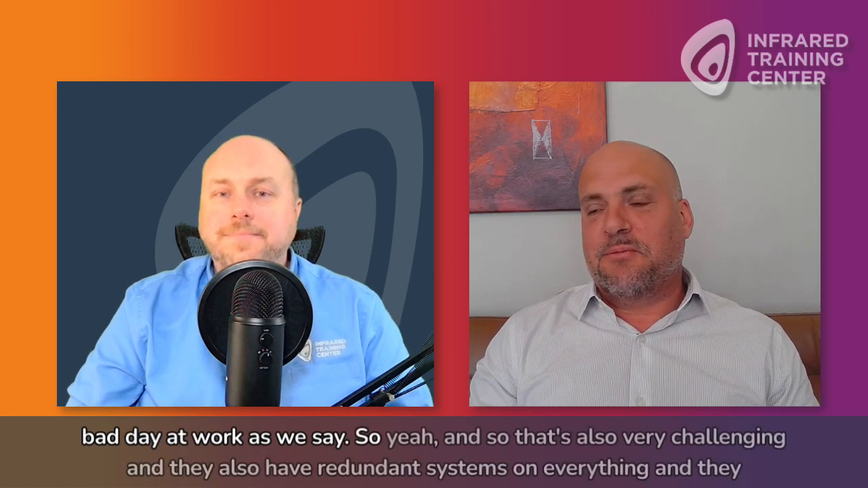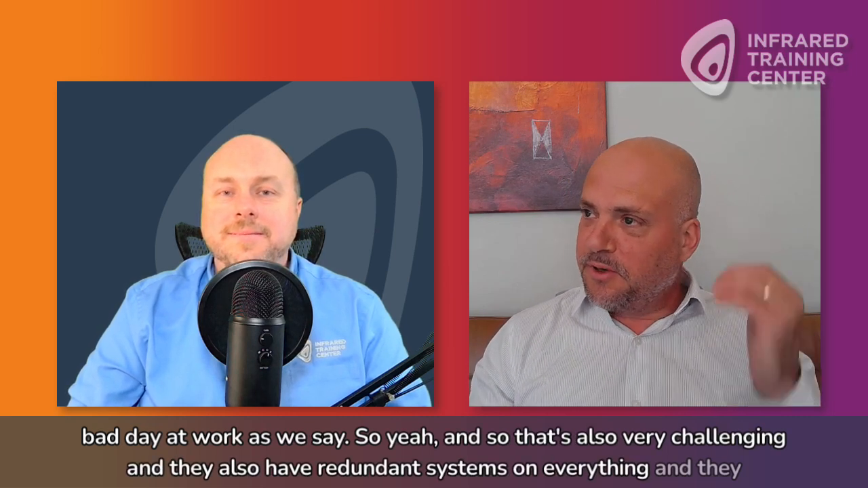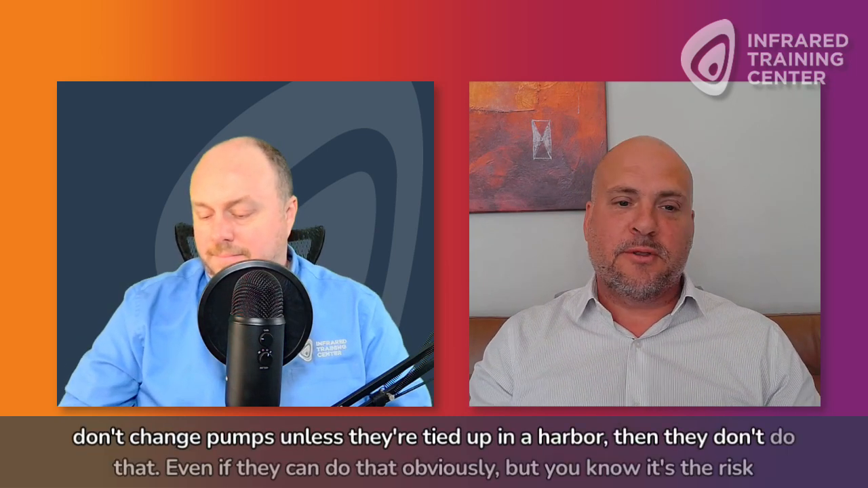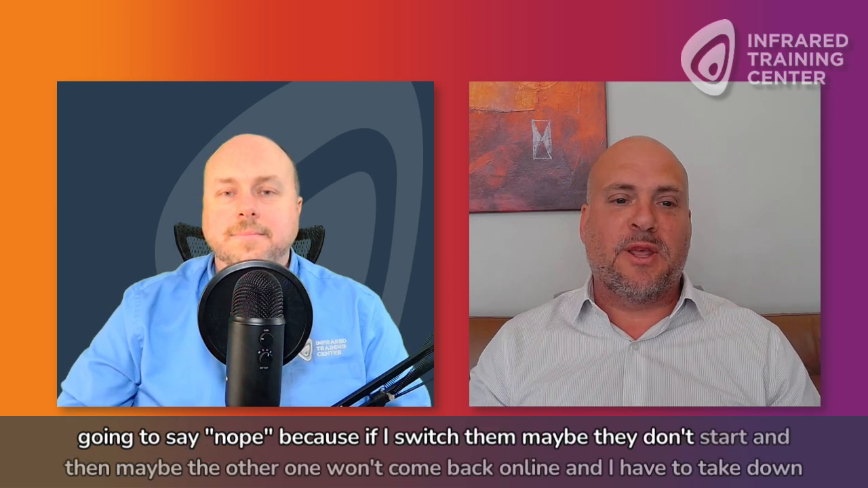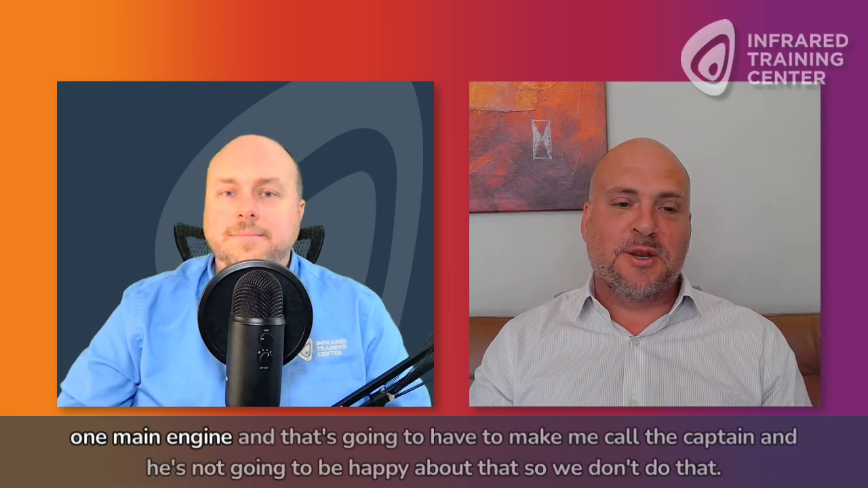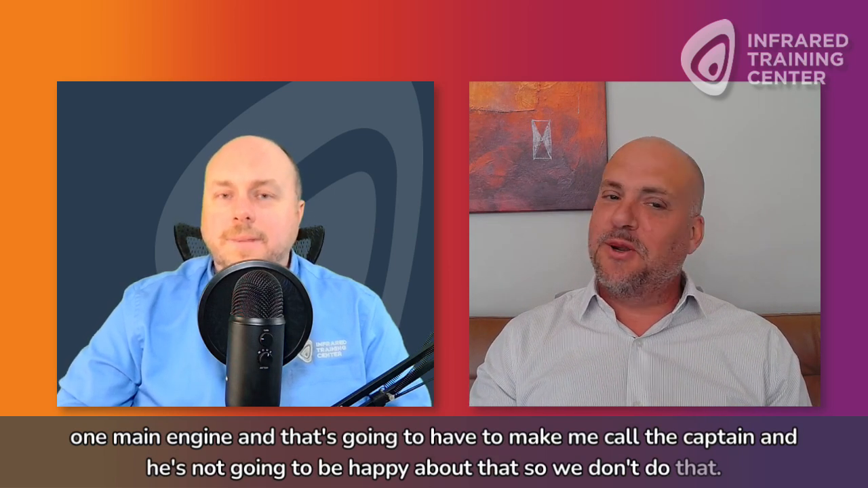So that's also very challenging, and they also have redundant systems on everything, and they don't change pumps unless they're tied up in a harbor. They don't do that, even if they can, obviously. But it's the risk management thing. If you go to the electrical engineer on board and ask him, can you switch these pumps, whatever oil pumps or anything, he's just going to say nope. Because if I switch them, maybe they don't start, and then maybe the other one won't come back online, and I have to take down one main engine, and that's going to make me call the captain. He's not going to be happy about that, so we don't do that.